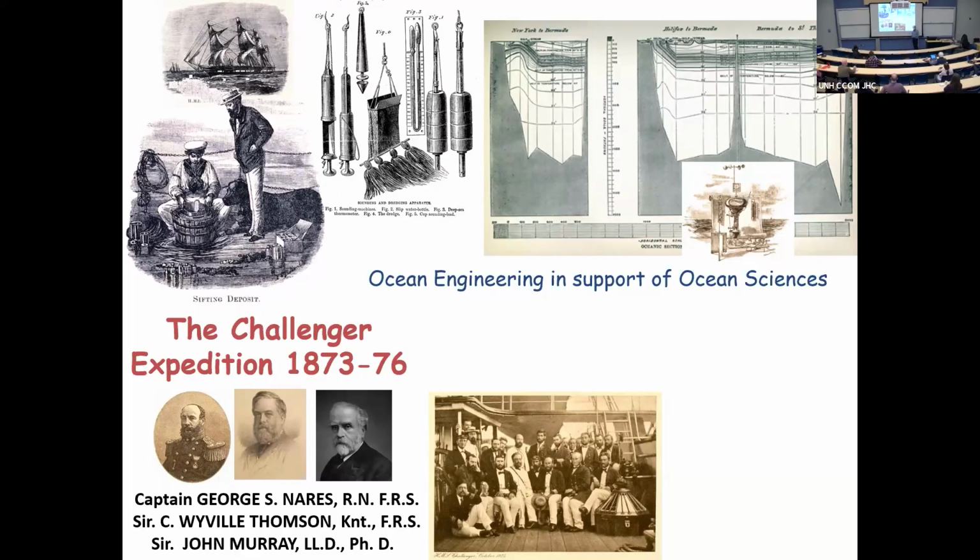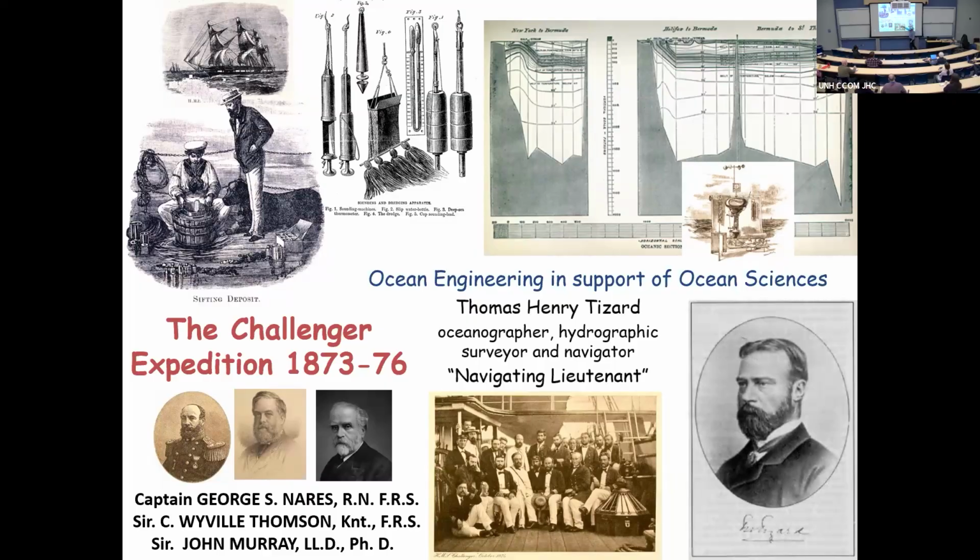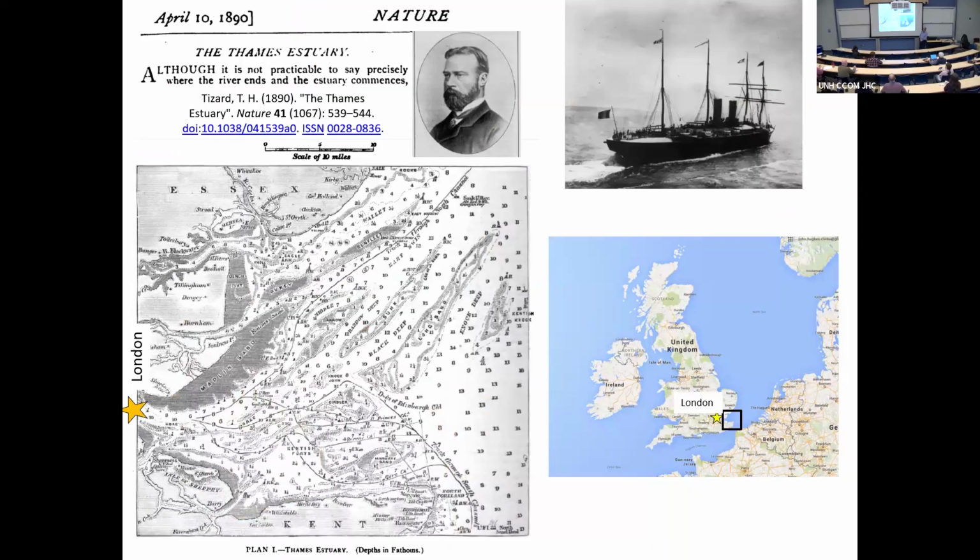But the hidden success of this was actually the surveyor, the navigating lieutenant. He's just in the back row there. My personal hero, Tommy Tizard. This was as a young man, but he basically, in classic chief scientist fashion, said, go over there, make my measurement. But we, the mapping community, have to actually do it and do it right. And he ultimately became the hydrographer of the Navy. One of his last things, which he actually published in Nature, and I don't think I've ever seen a civil servant publish in Nature before.